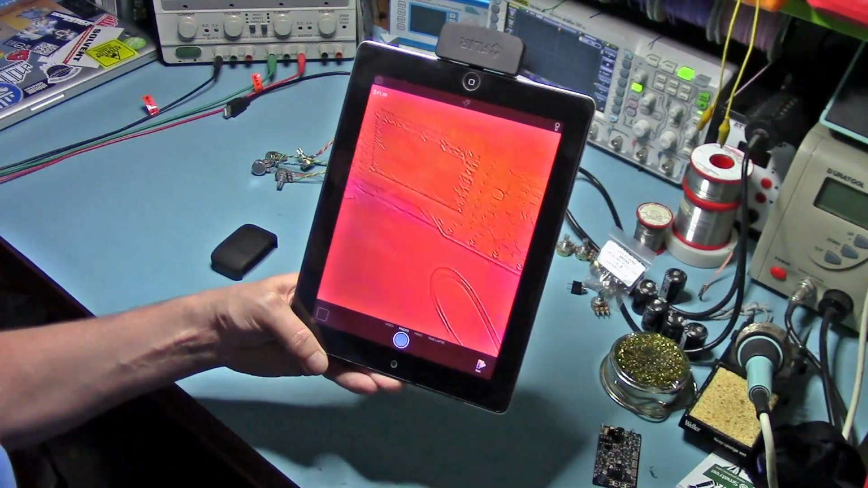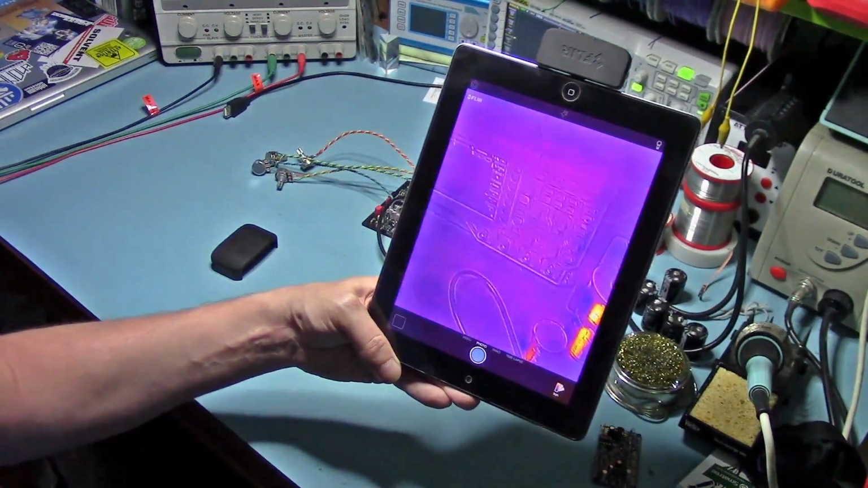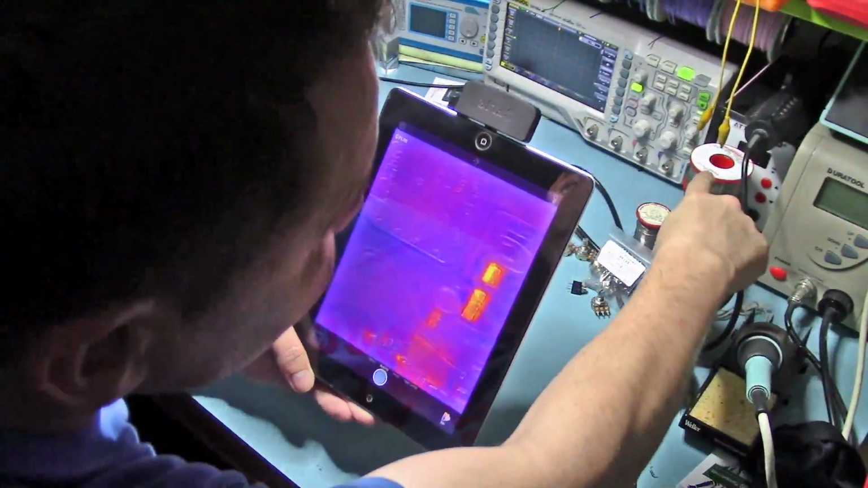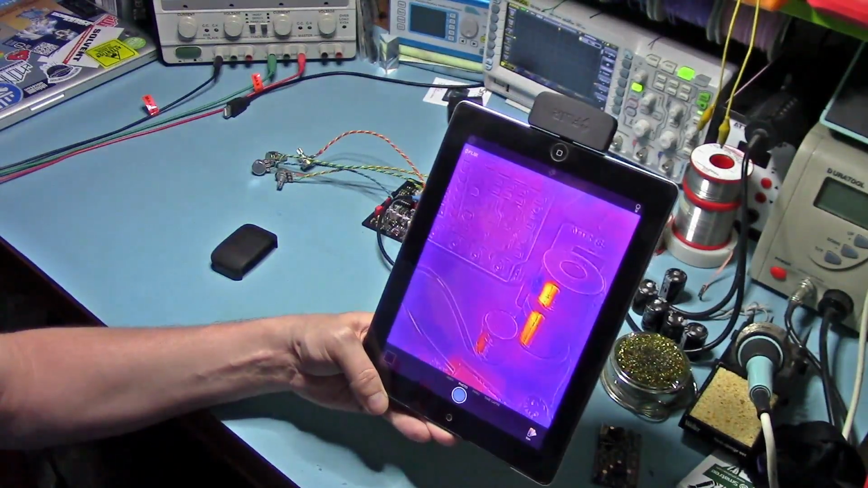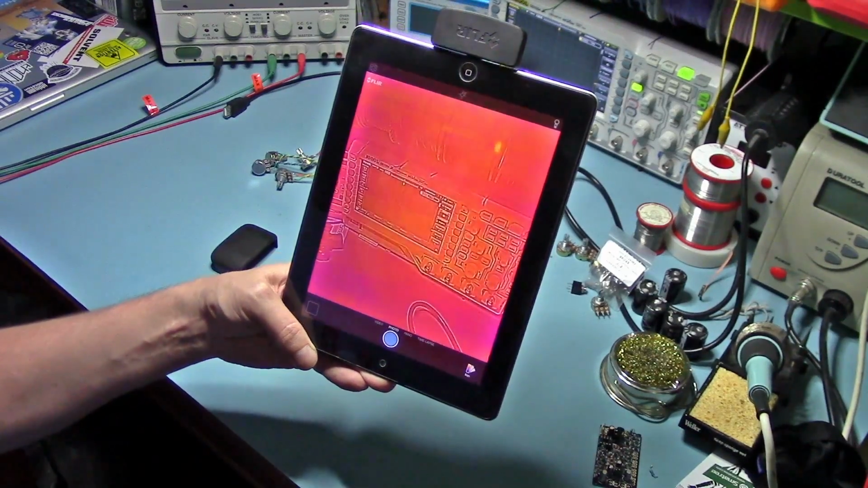Okay, I have this on the iPad. I've just switched on the scope. I just want to see what that's like. This is the solder here. You're seeing reflection of heat, not actually the heat itself. But yeah, I switched on the scope. See if there's heat coming off that. I'm sure there will be.